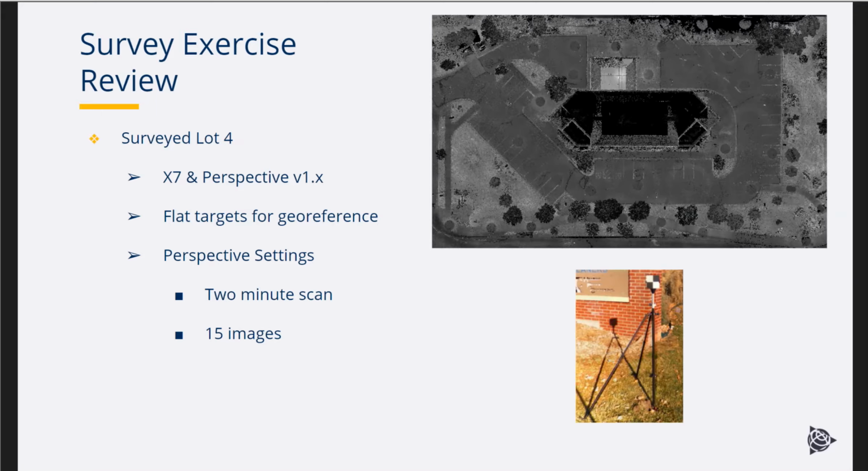And then lastly, we surveyed lot 4 using the X7. So we used the X7 to scan. This one was done with Perspective version 1, so we don't have any onboard georeferencing for this exercise, but it's still scan data for the site. We used flat targets for the georeferencing portion. For the Perspective settings, we did 2-minute scans and collected 15 images.